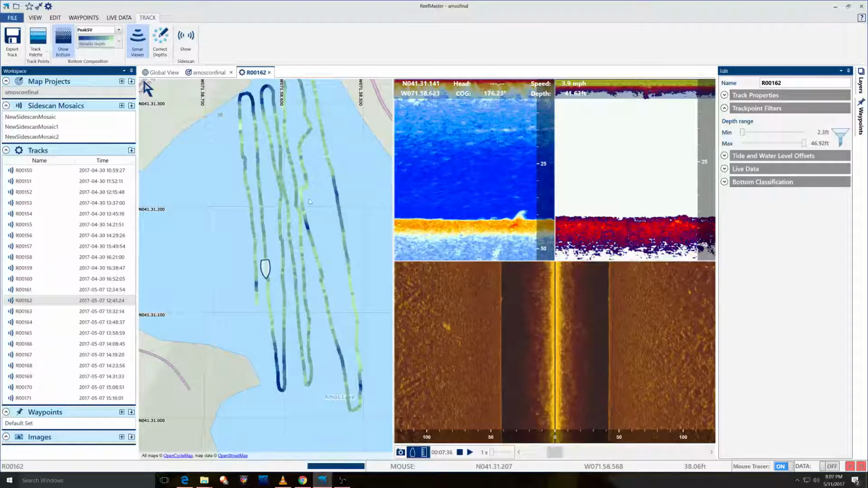Today, we're going to be talking about bottom hardness and types of bottoms, with less of a focus on side imaging and mostly just your actual imaging. And then we're going to get into how to make a bottom composition map.